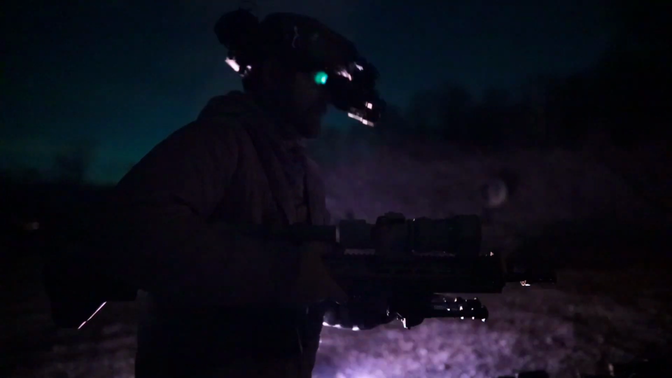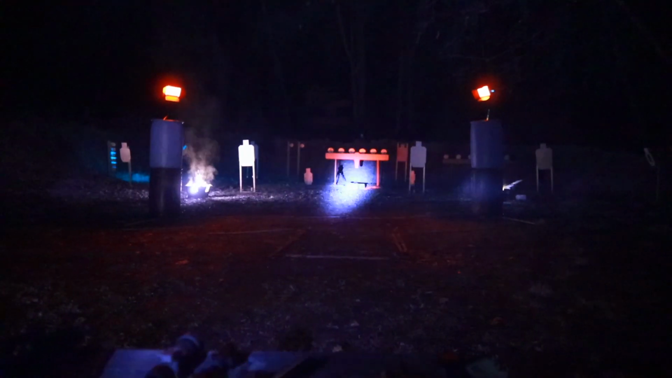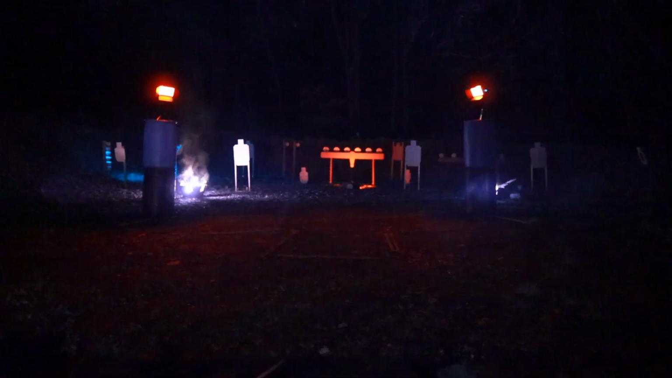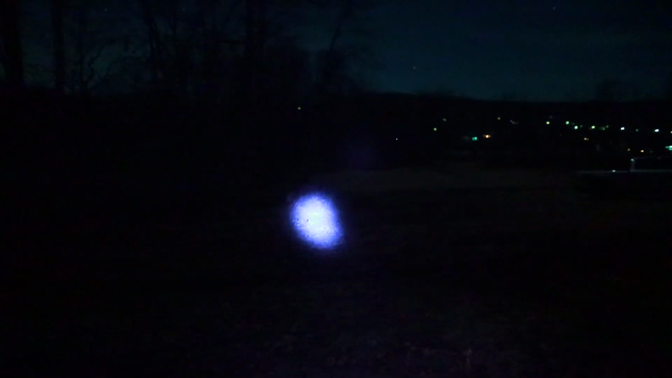Then we have what everybody's talking about here, KIJI. Let me power this thing up. So right there it is on high mode. You can see it's kind of in between the Weld Tool and the Surefire. It's definitely got a really focused beam. I can see creepy neighbor clear as day. 50 yards is intense, very, very bright light, very focused beam. And for the size of this particular light, that's kind of a crazy output.